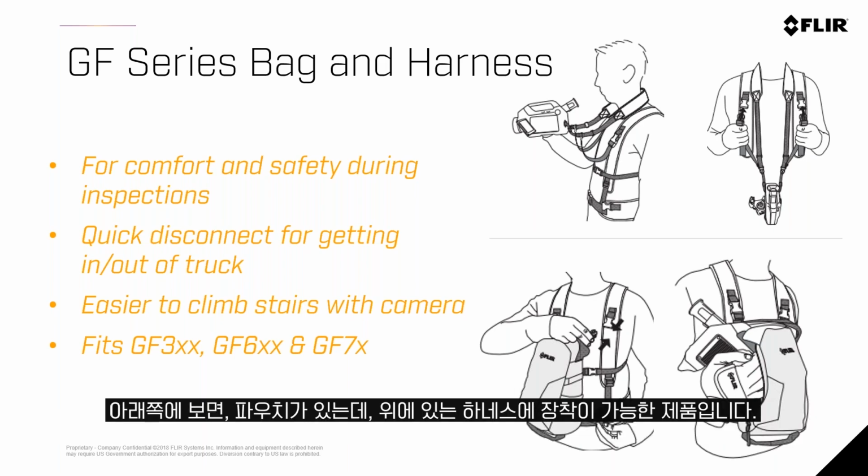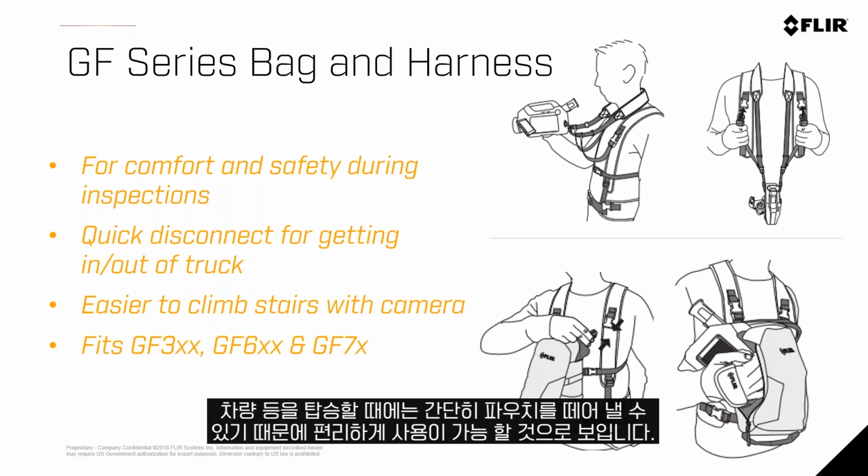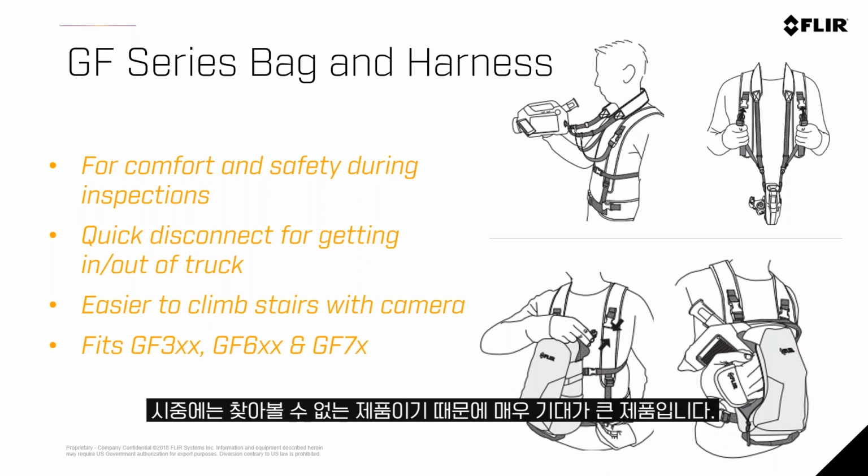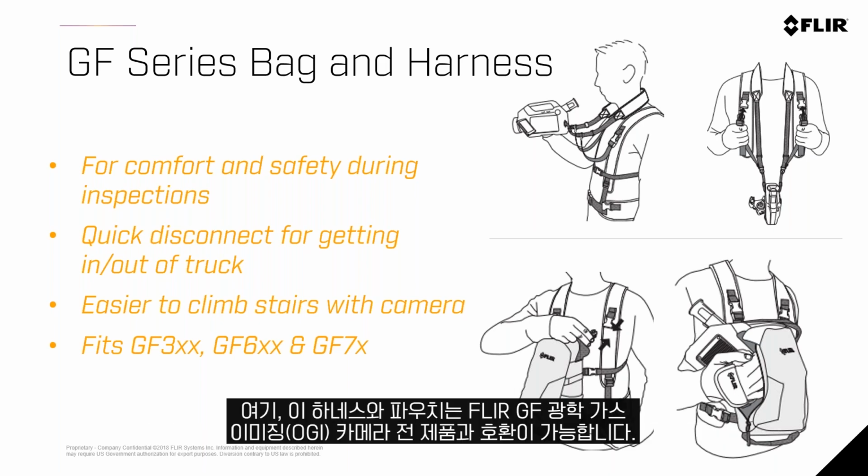On the bottom, you're going to see the pouch, and this clips onto the same harness, which allows you to very basically take this pouch off when you need to get in and out of your truck. So you don't have to take the entire harness off. You can drive from point A to point B, or from well pad to well pad, or from one location to another location, simply taking this pouch off. So it's really unique in the way it works, and we're really proud of this. This will work with the entire suite of our FLIR GF optical gas imaging cameras.